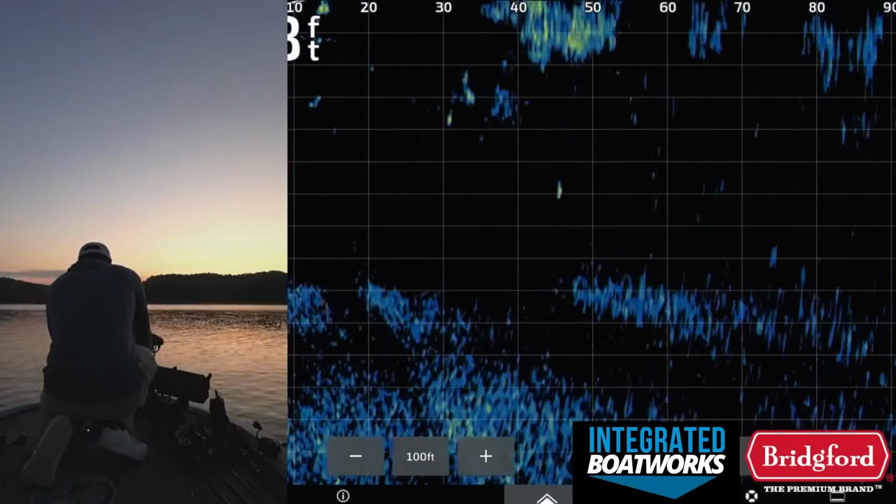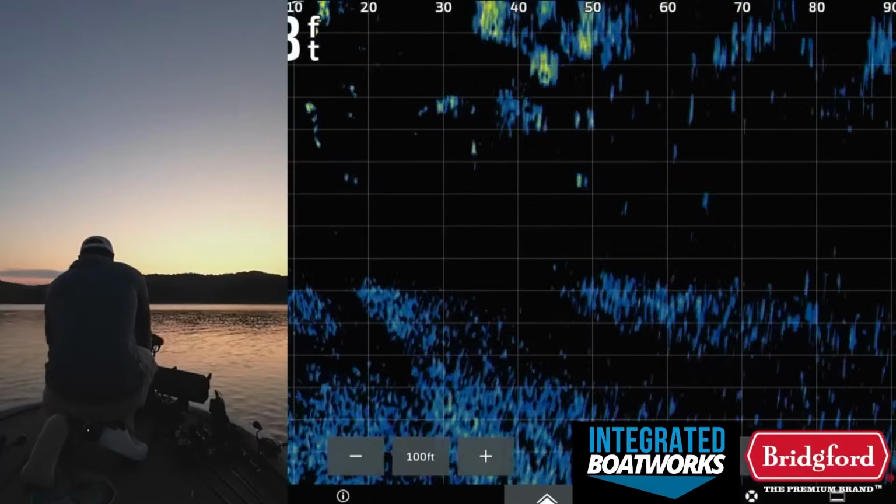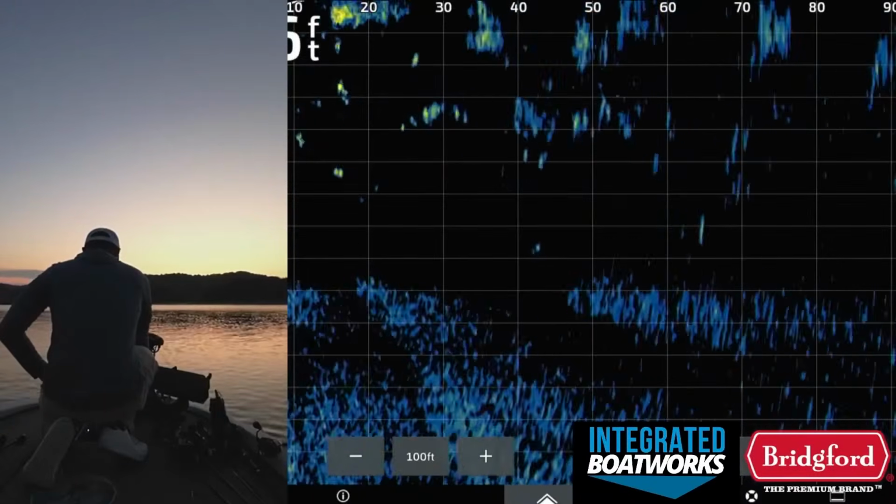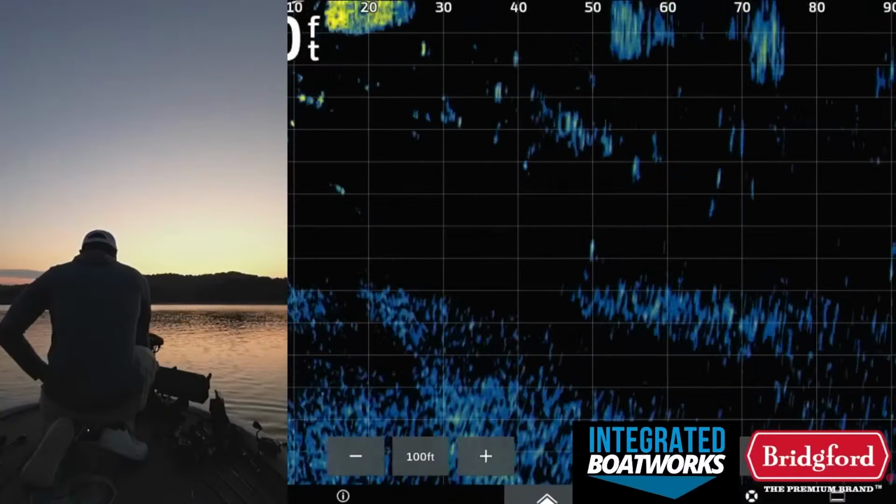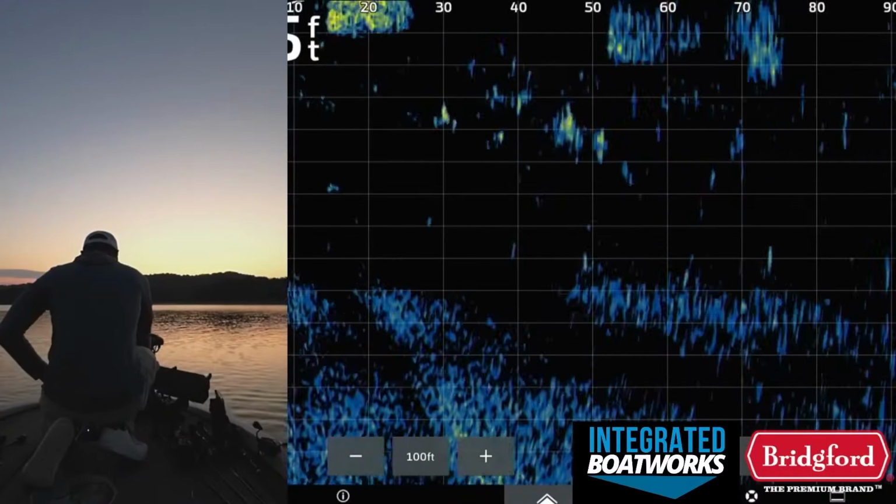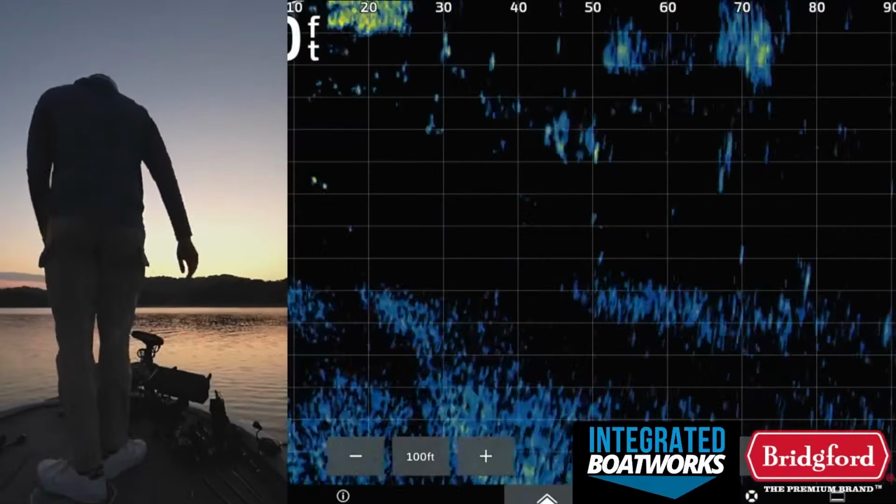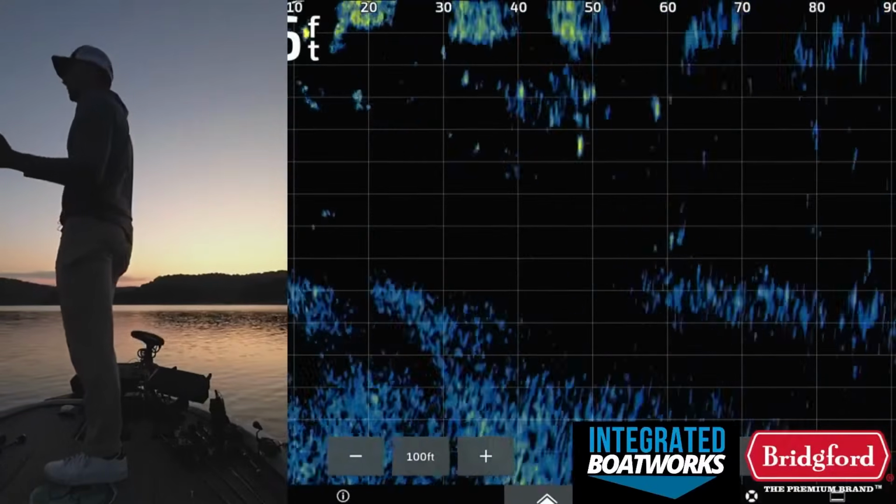Interesting here, so you can see on my Livescope, if I turn the gain up, there's a very hard thermocline set in right at 18 feet. You can see it gets really fuzzy right at 18 feet. And so basically what that tells me is that we're gonna be dealing with probably some fish that are setting up at least 18 feet or shallower.